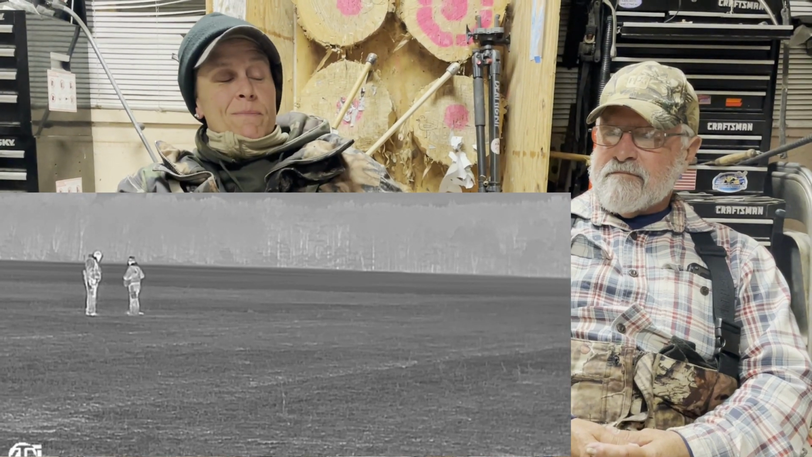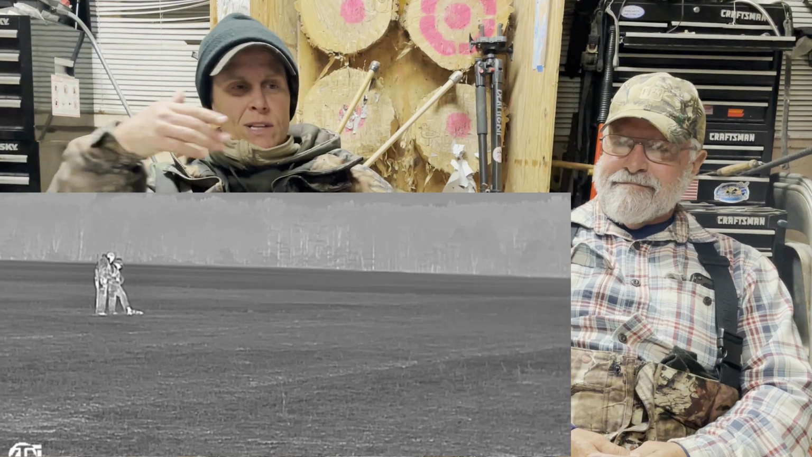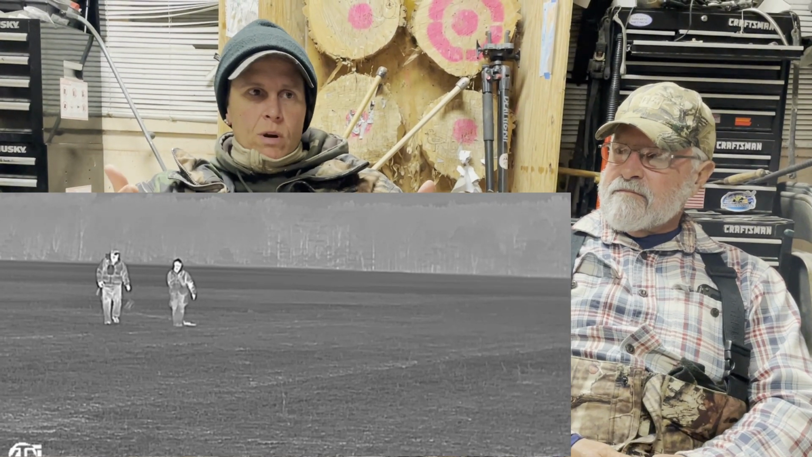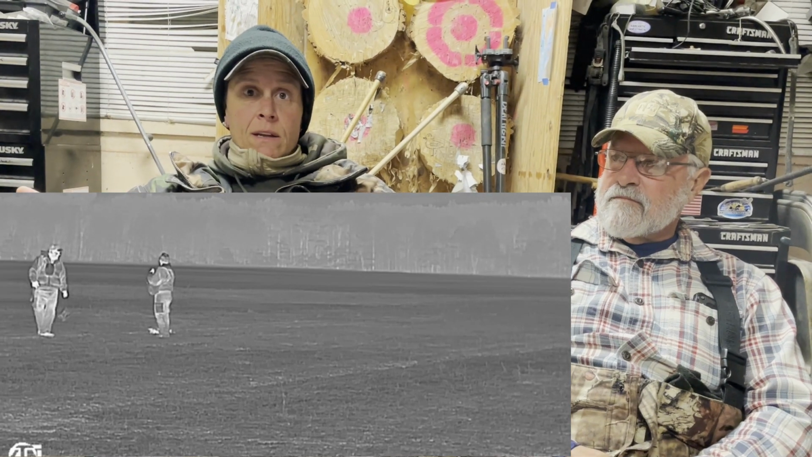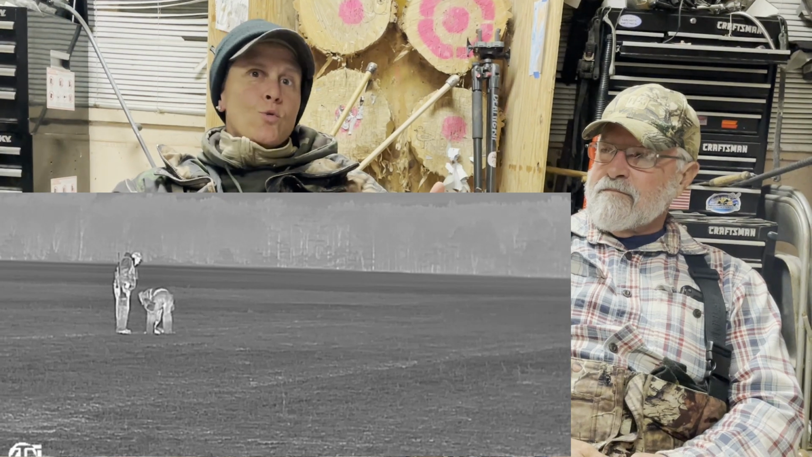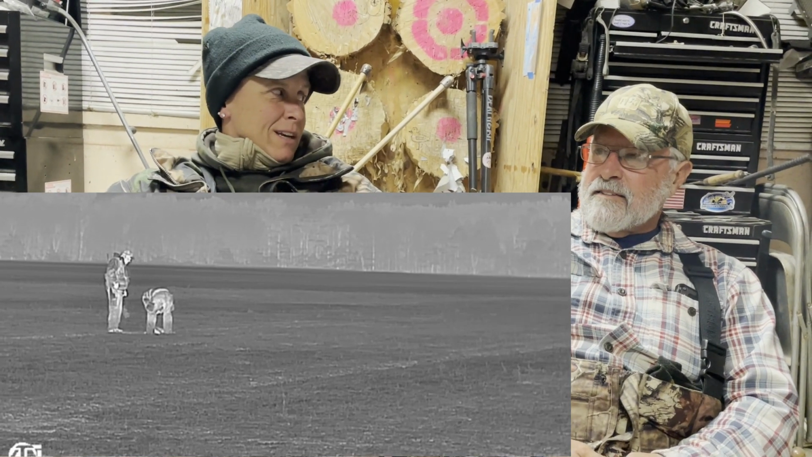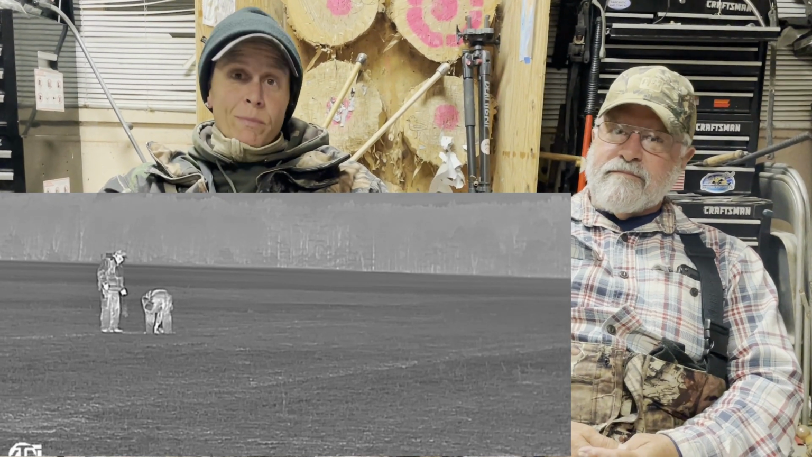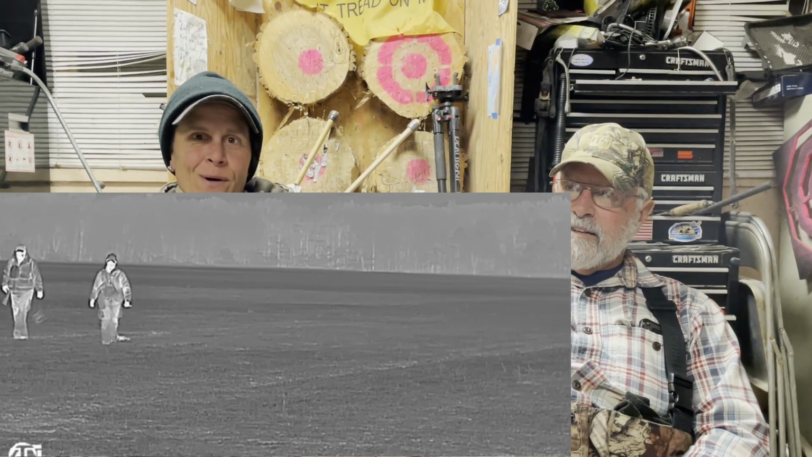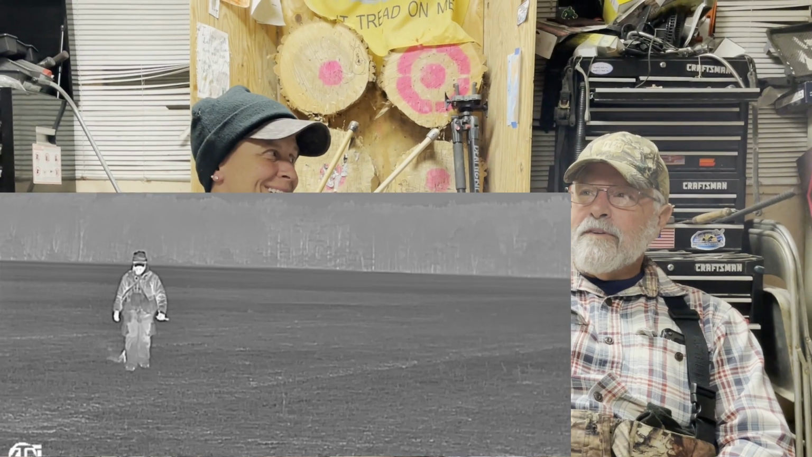So anyway, it runs maybe 25 or 30 yards, and it stopped again. The first shot was probably about 200. These two shots came within a fraction of a second of each other, and they both miss. Now it runs another 40 or 50 yards, and I'm getting in on this business.